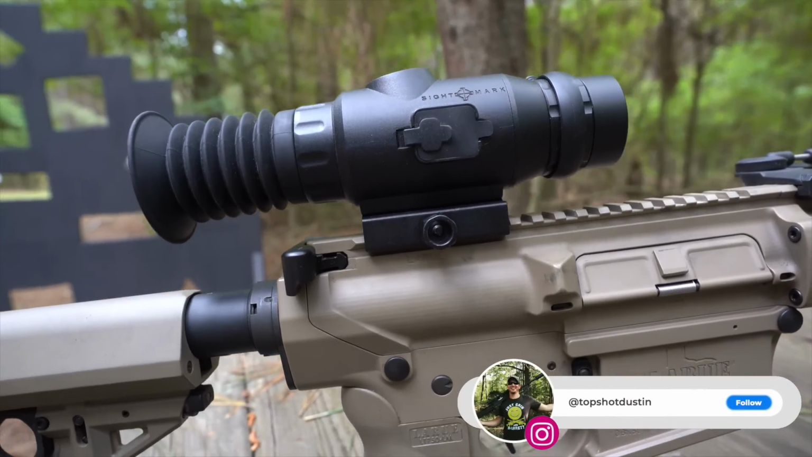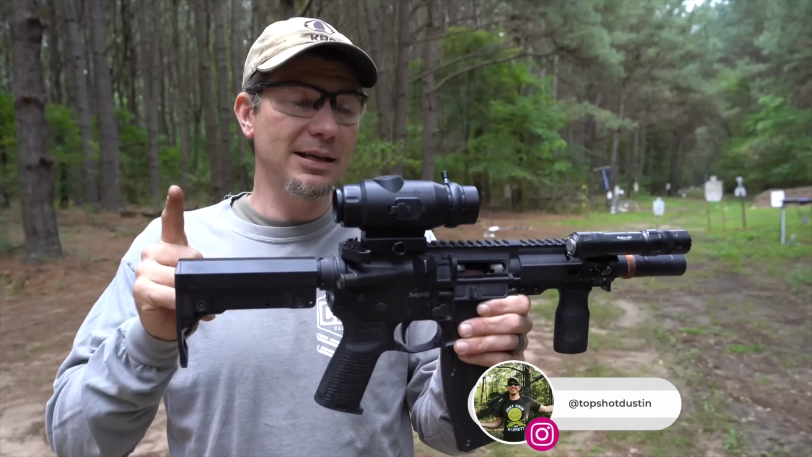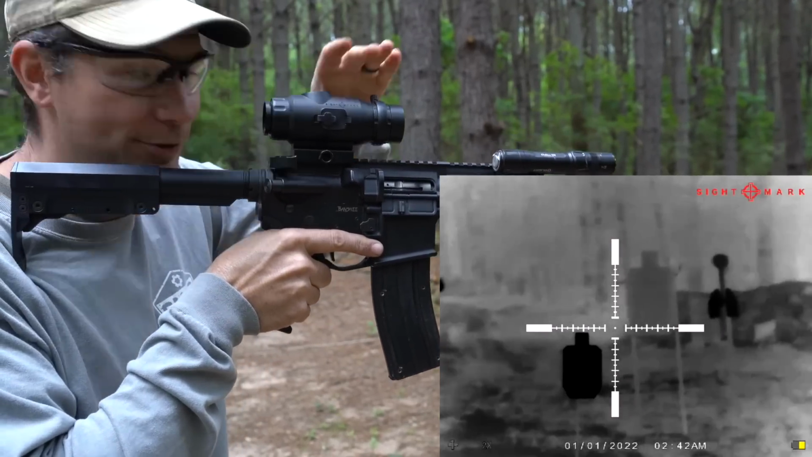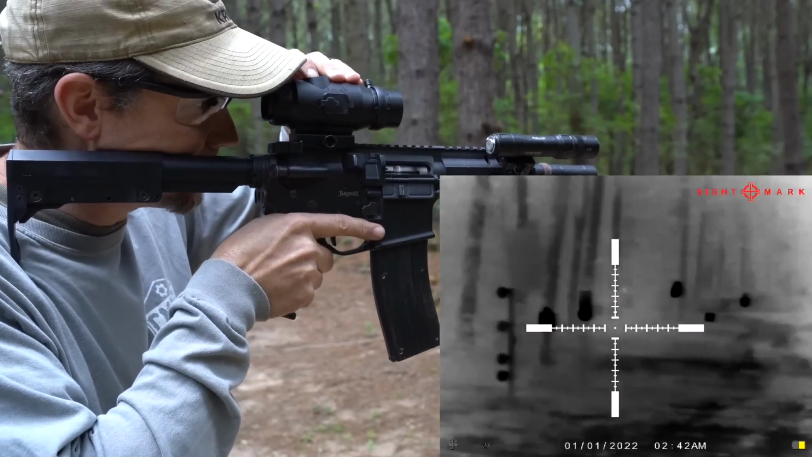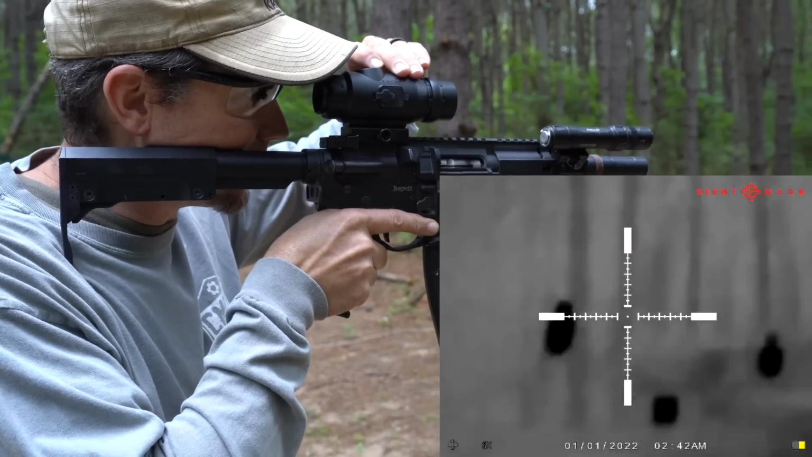Now it looks a lot bigger once we put the rubber eye cup in there, but that's mainly for night hunting, so your eye isn't lit up by the screen. But I gotta tell you, so far I've been impressed. Right now I'm on black hot, and I'm recording so I can superimpose it and you can see exactly what I see. Let me see though. I think it's when I hold the front button. Nope, that's zoom. Let's talk about zoom then.